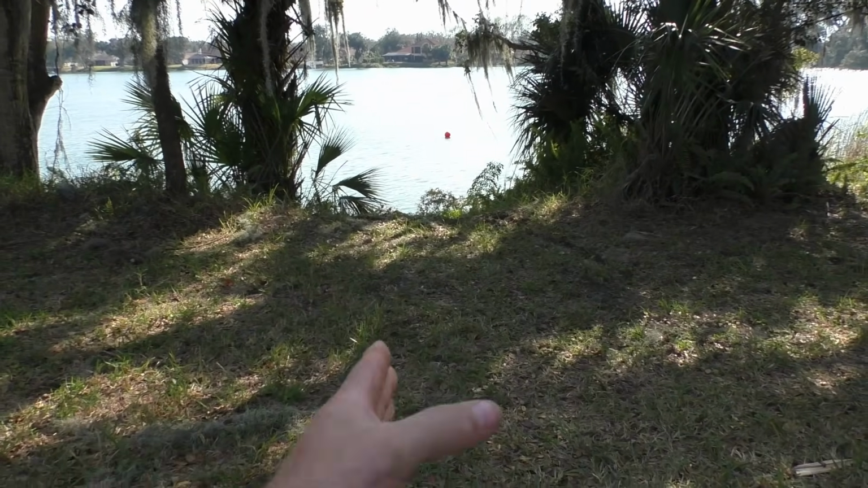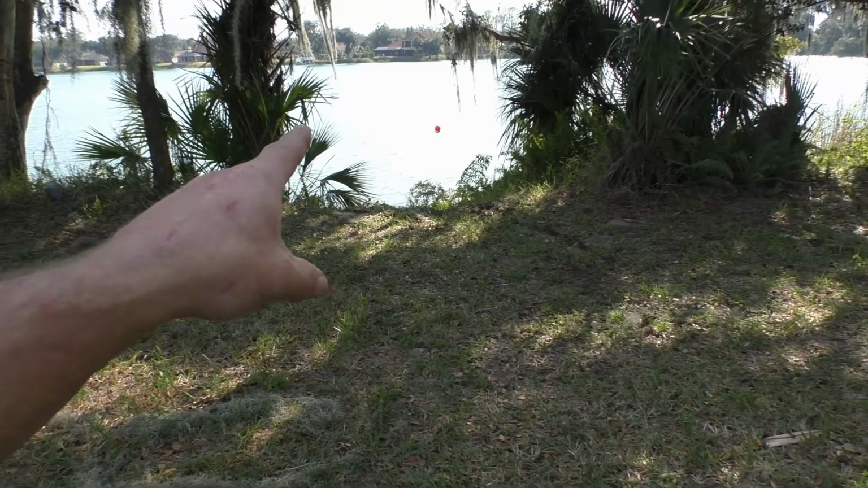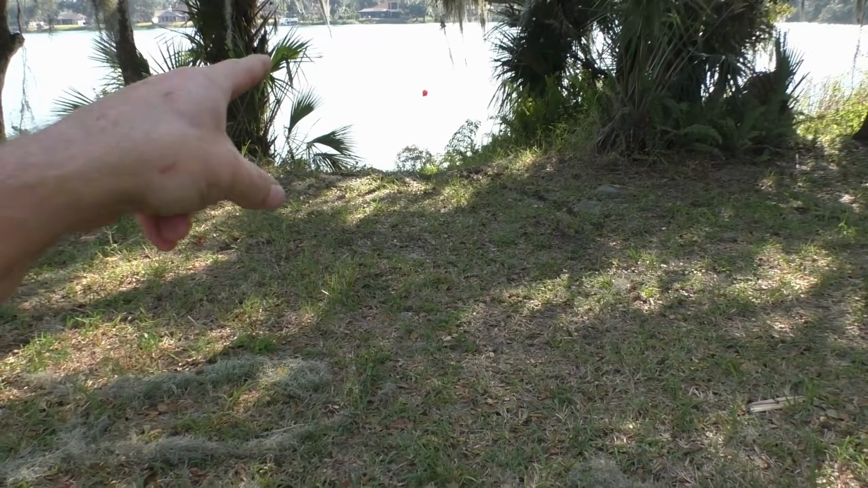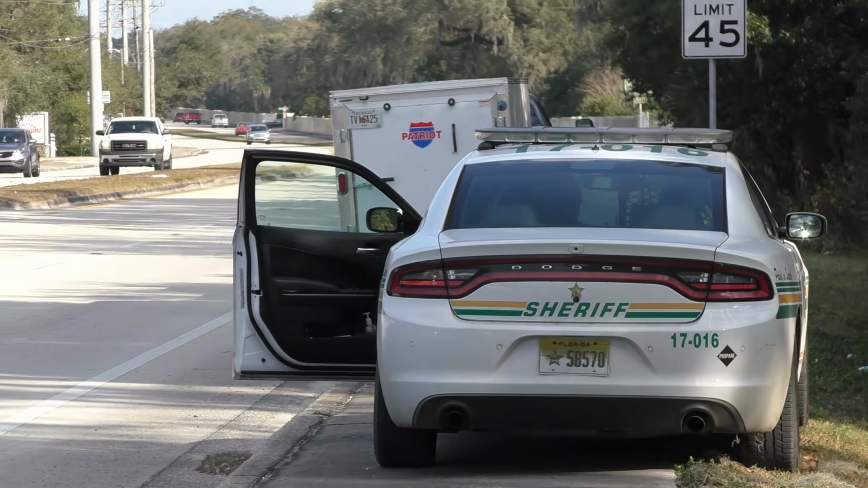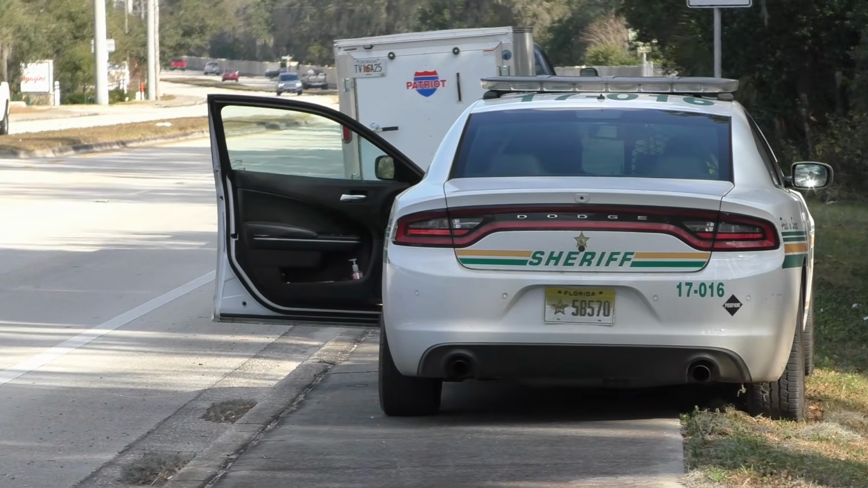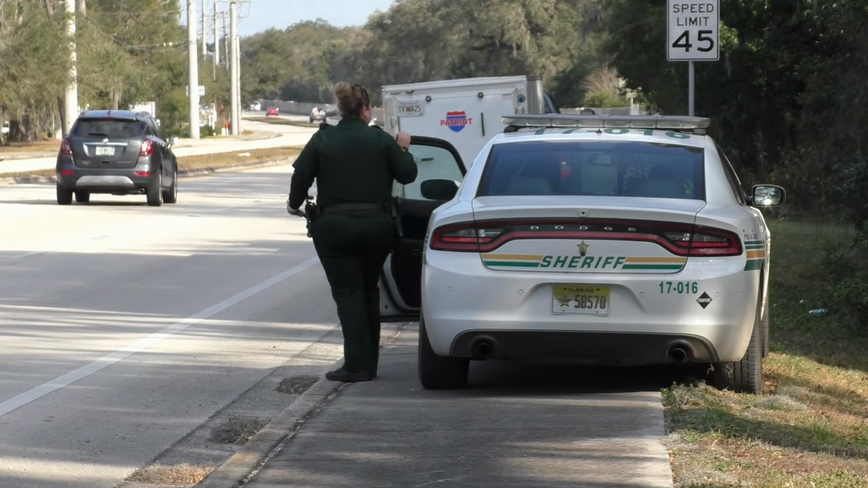Right where I'm standing, dude, straight shot, there's the truck. This would actually be an easy pull. They could go straight through here, hook up, and pull it right up this hill. We got Polk County Sheriff. We had to deal with these guys earlier this morning, and they're really nice. So I don't see why this will be any different. It's probably the same girl.